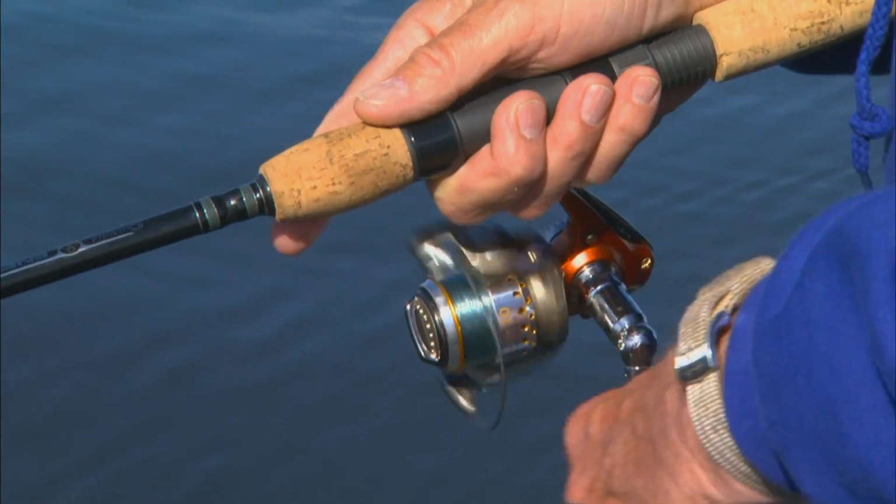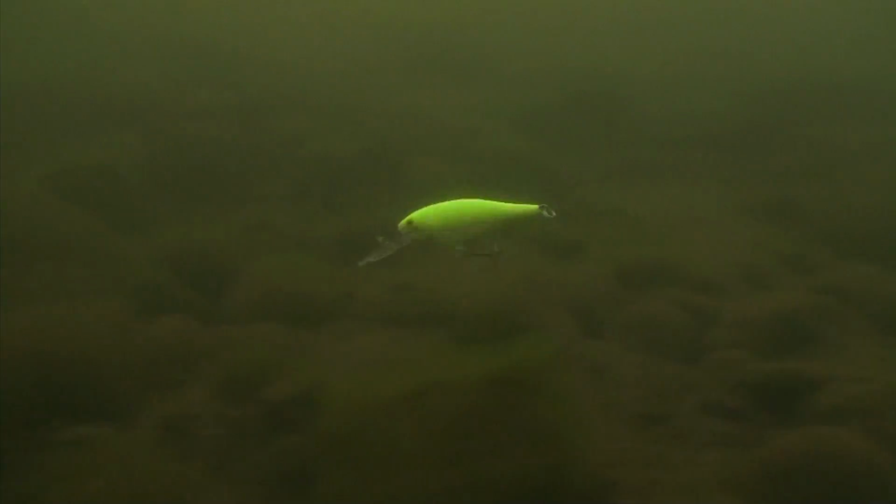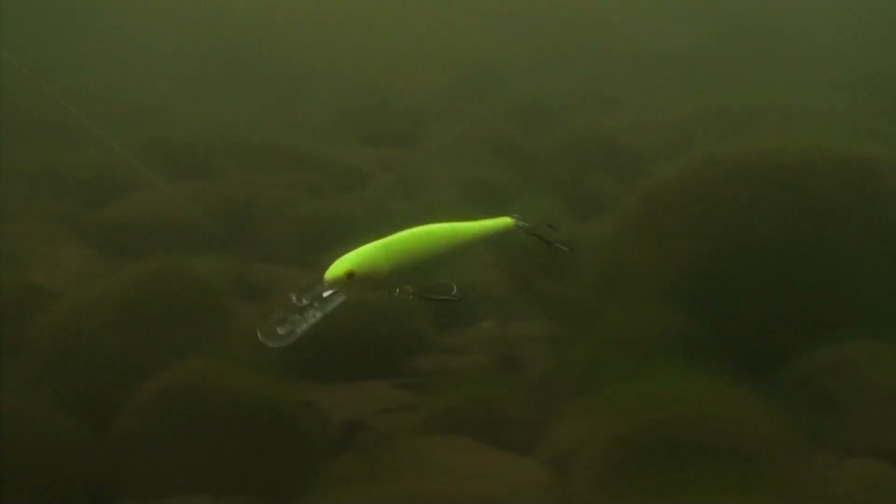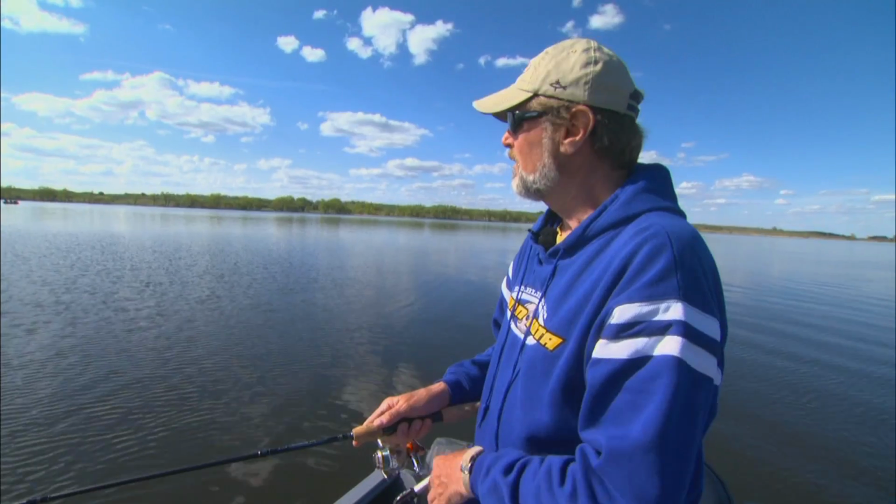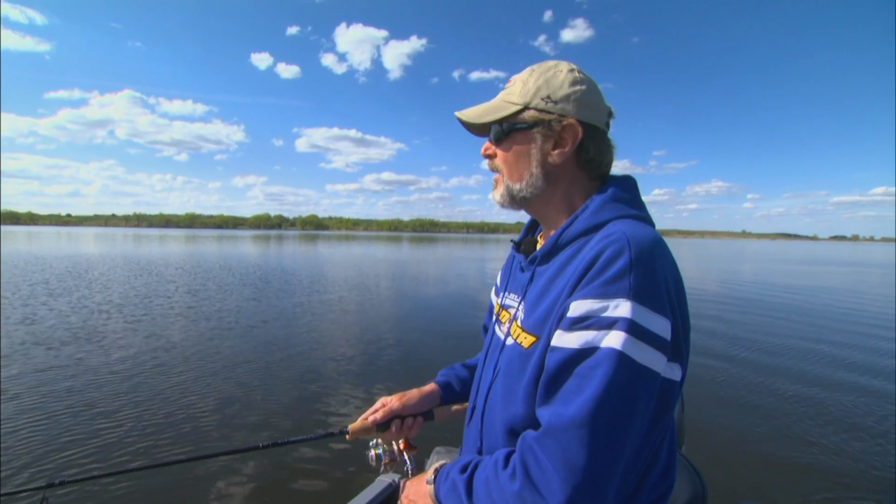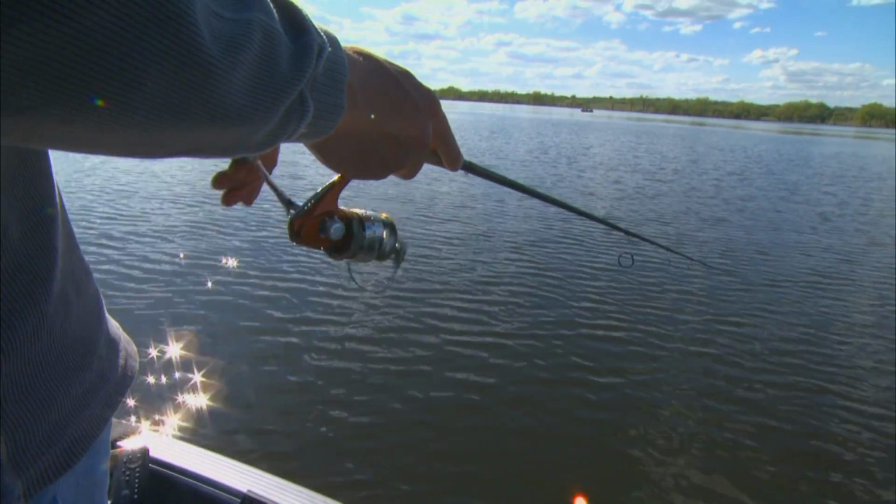You seem to want that thing on a steady retrieve. You're walking and zinging over those rocks a little bit, but not a lot of pumping and pausing. It doesn't seem to be working, just steady. Sometimes that other retrieve, almost like a jerkbait retrieve, works, but it hasn't been popping these today.